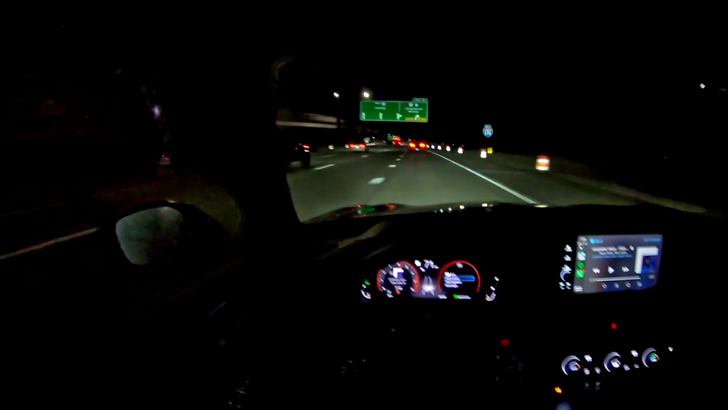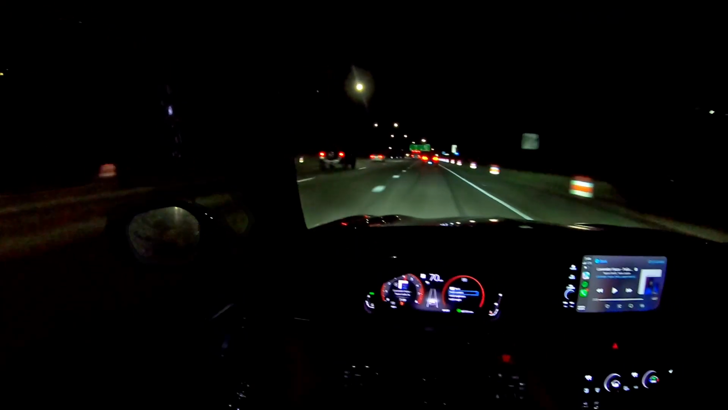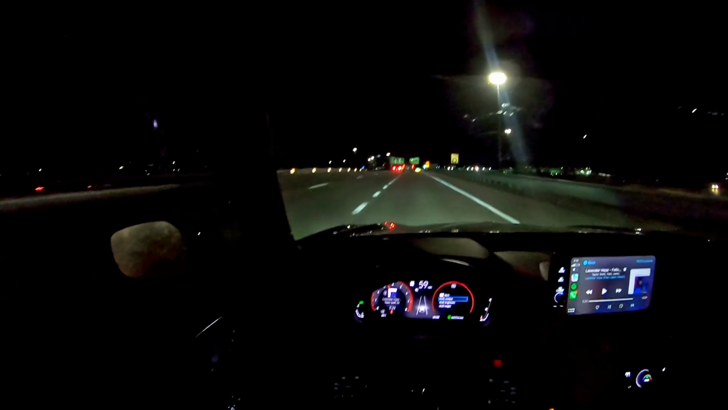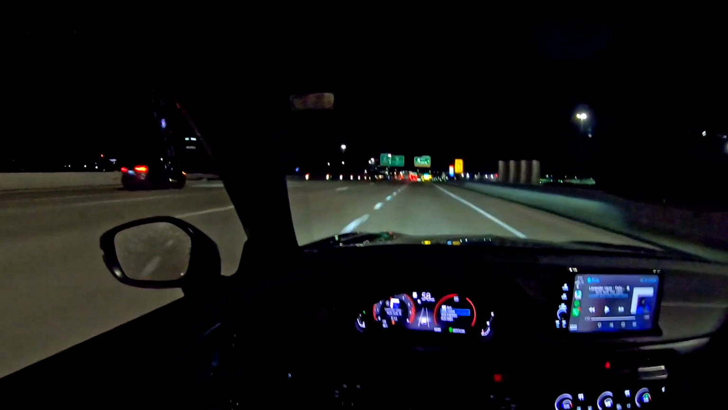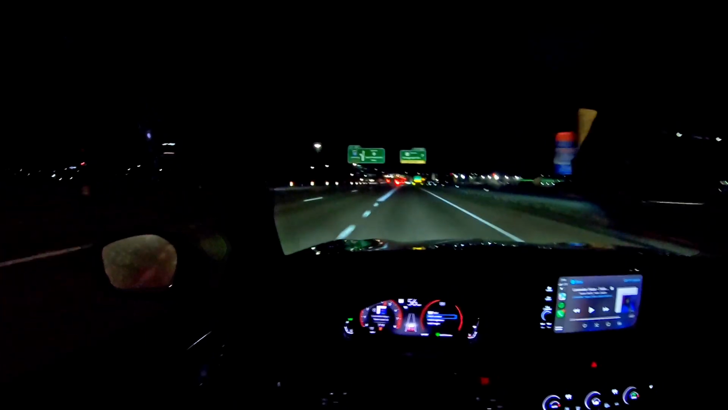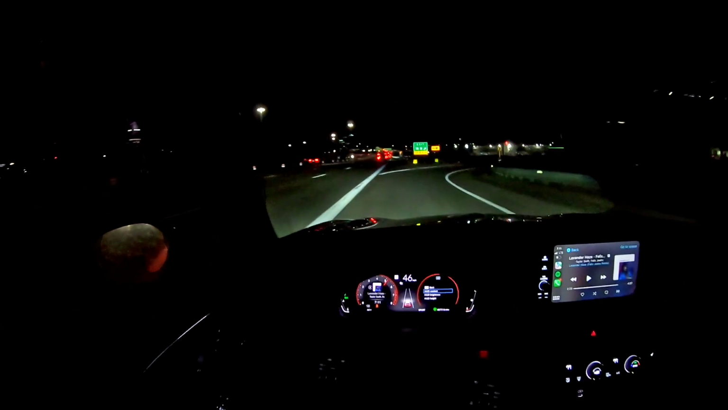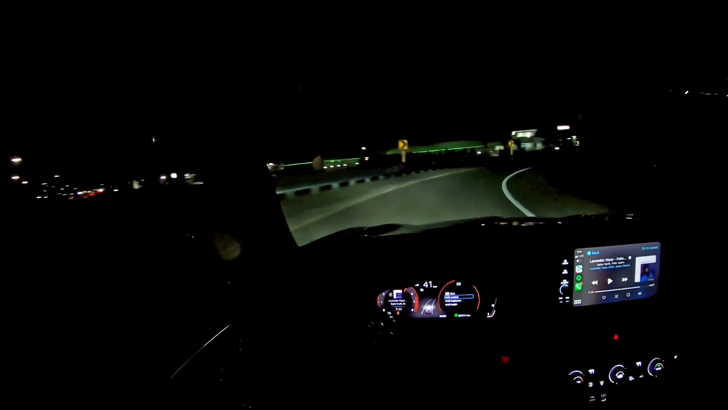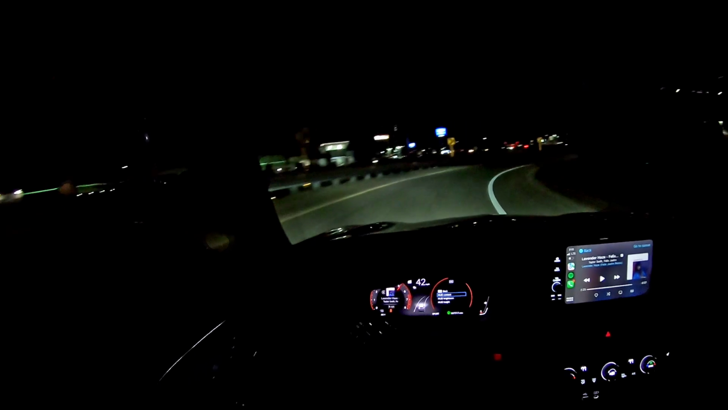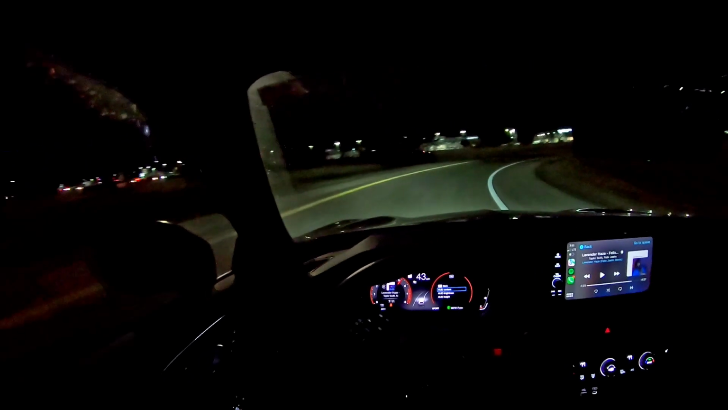I like mine heavy to where I'm flexing my muscles to turn it, but yeah, that's just personal preference. This guy's just riding the lane till it just ends. Get over, dog. Smidge heavier.